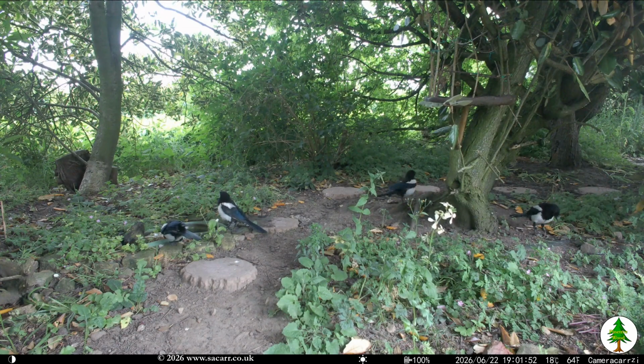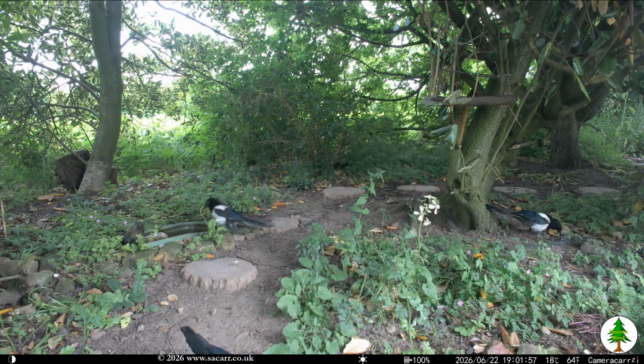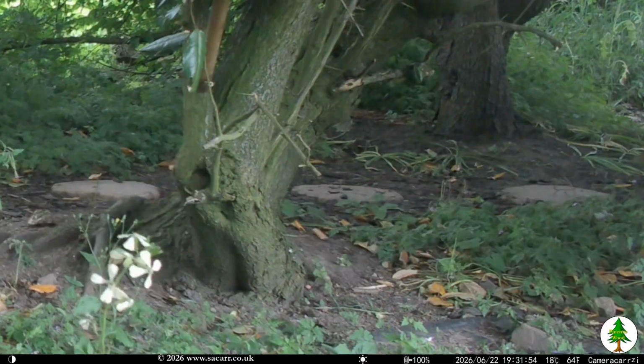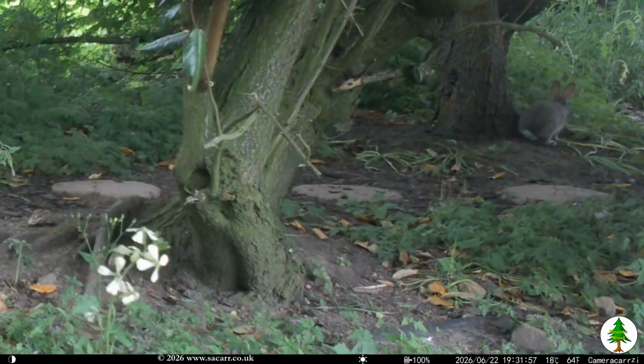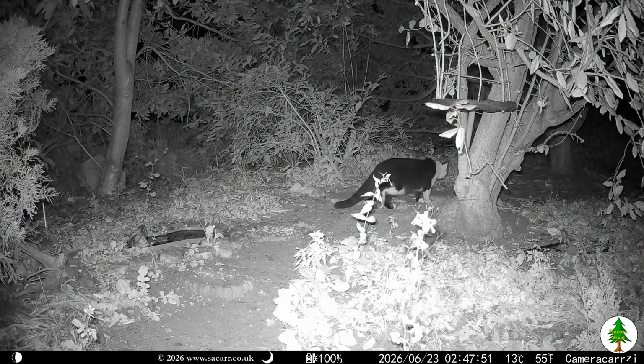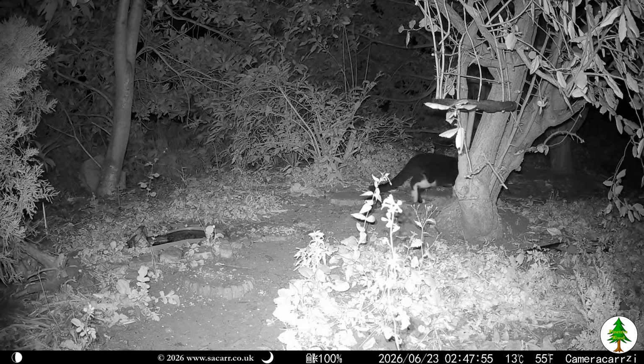The 22nd was quiet until the magpie family arrived at 7 p.m., with the rabbit spotted half an hour later. Tuxedo almost sat down just before 3 a.m. on the 23rd, but changed his mind.